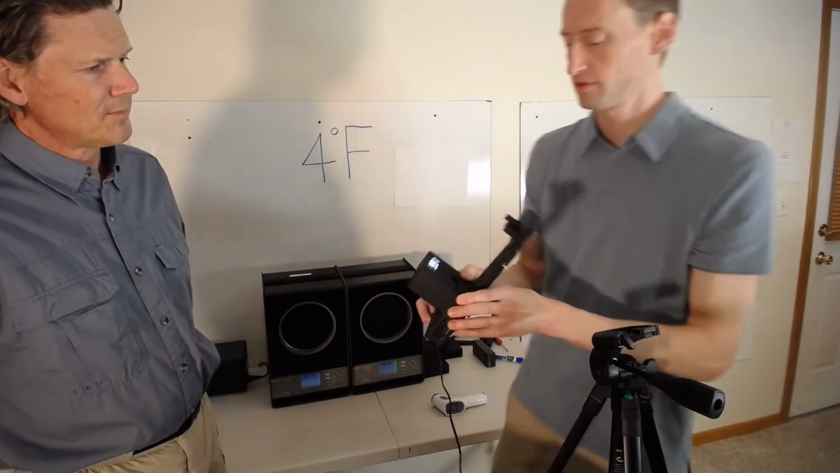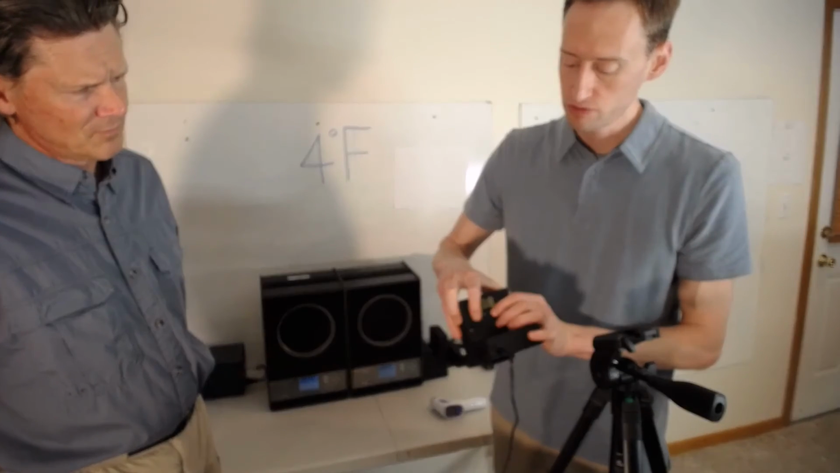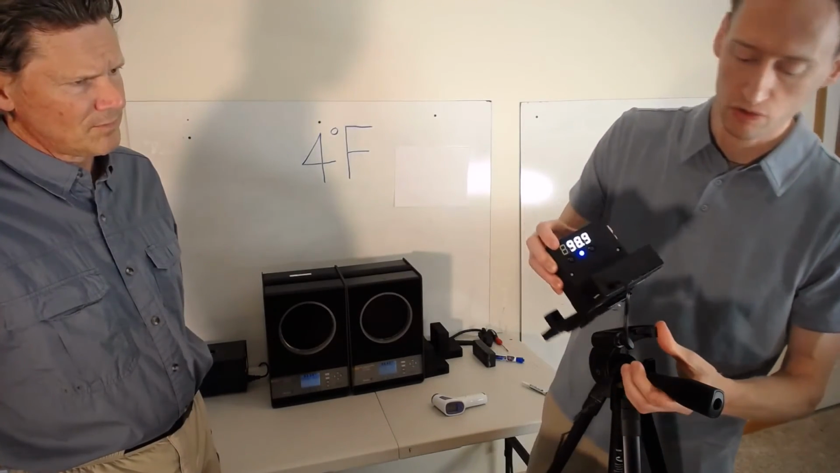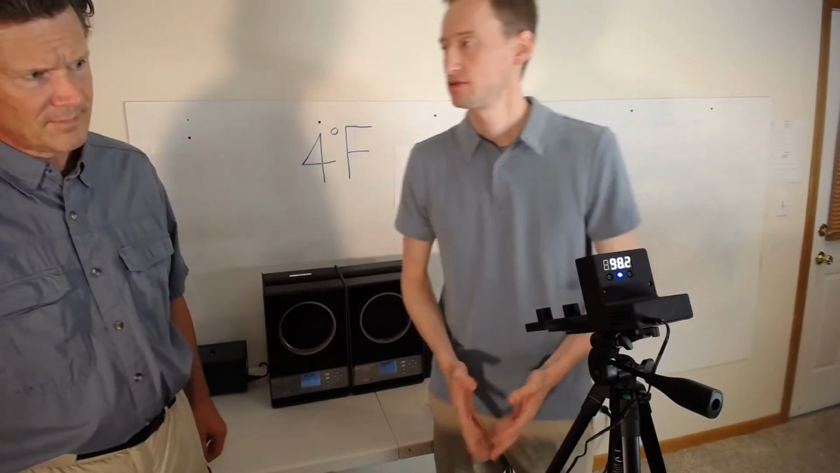99.1, we're both a little warm today, but still well within limits. And so that's how you can take the science of surface temperature measurement and turn it into a core body temperature, which is what you need to reduce your risk in this day and age.